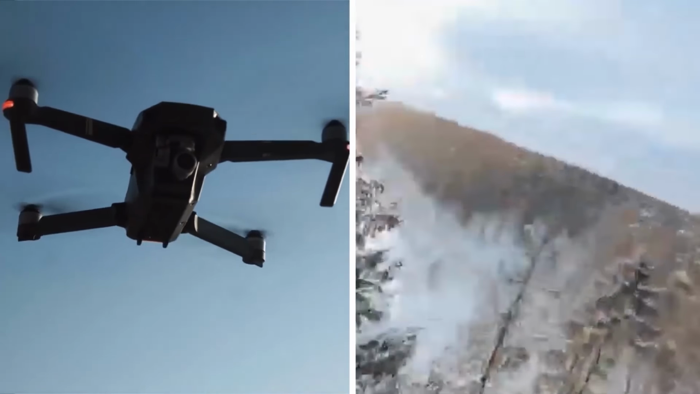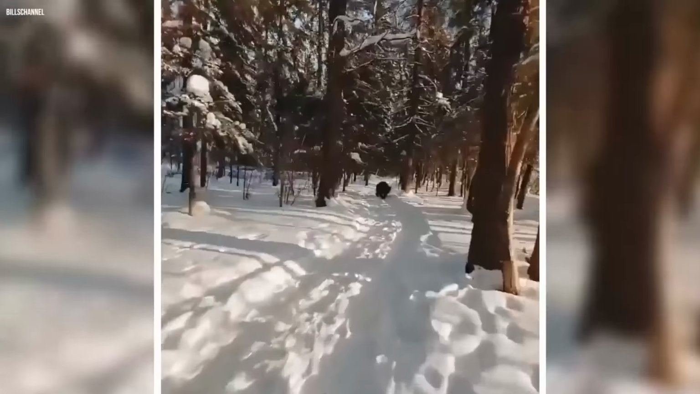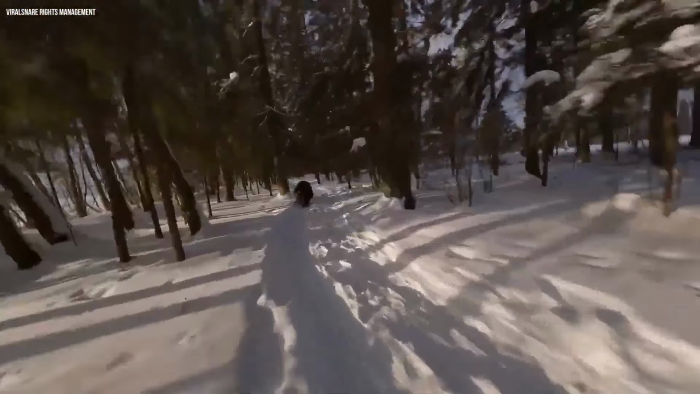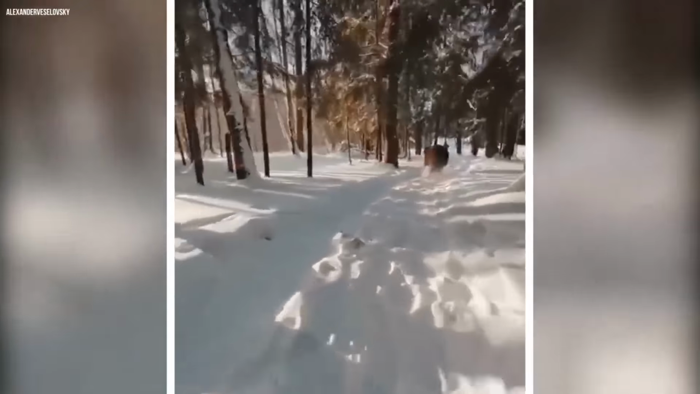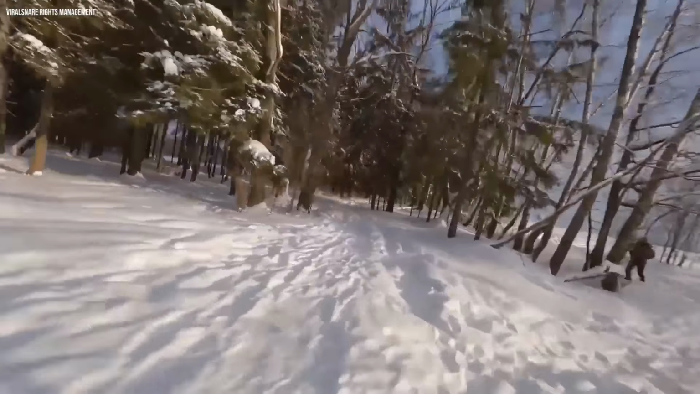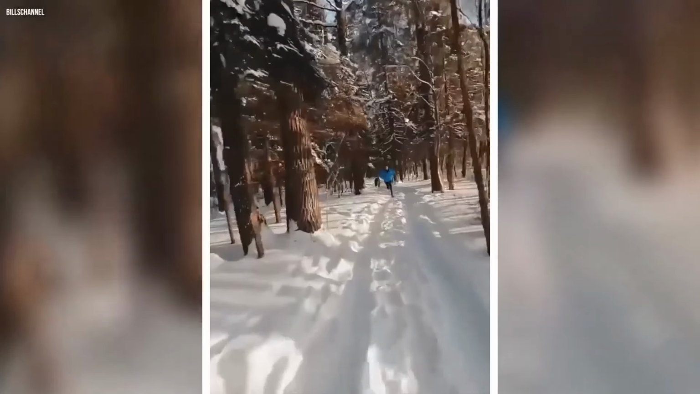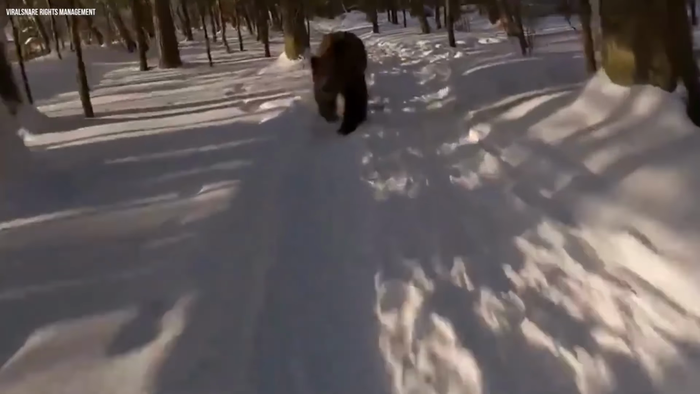This footage caught by a drone camera shows an unusually large grizzly bear chasing a man. The bear seems aggressive and deadly and is chasing the man through the woods. The bear is running at full speed and has a scary look on its face. The drone captured this footage as it was flying through the woods when suddenly a man appeared in a blue jacket, who was running away terrified by something, followed by a huge bear chasing him down the woods.